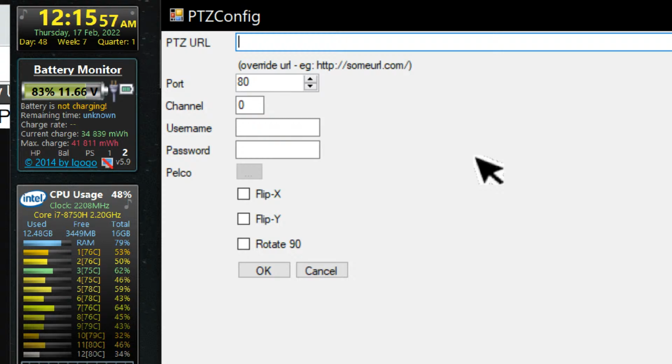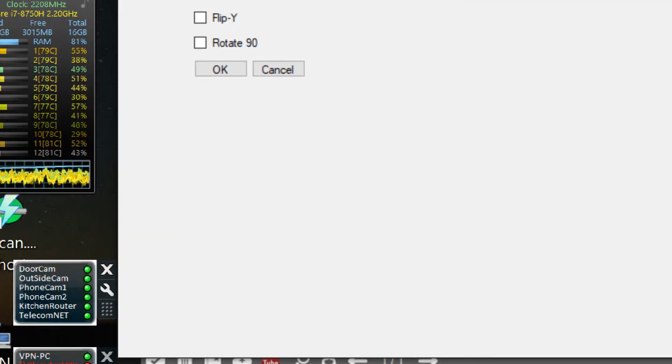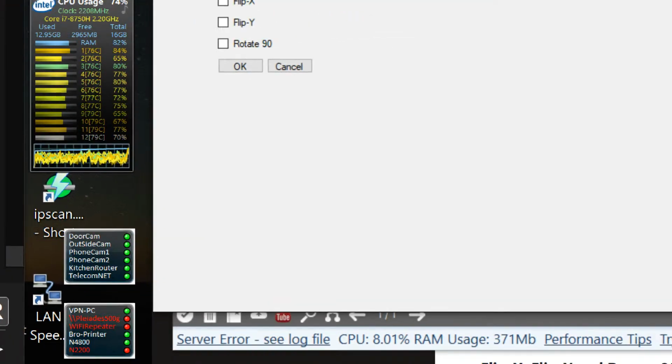So if the web page controls it, this probably will override port, username. Yeah, be good if we get it going though. Then it'd be better interfaced in the web page. Whether we can do it tonight is another thing.